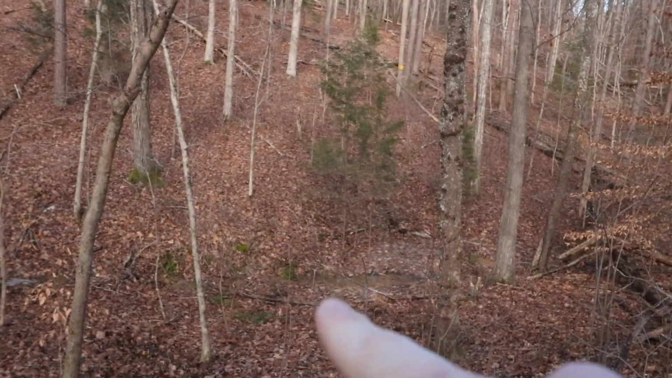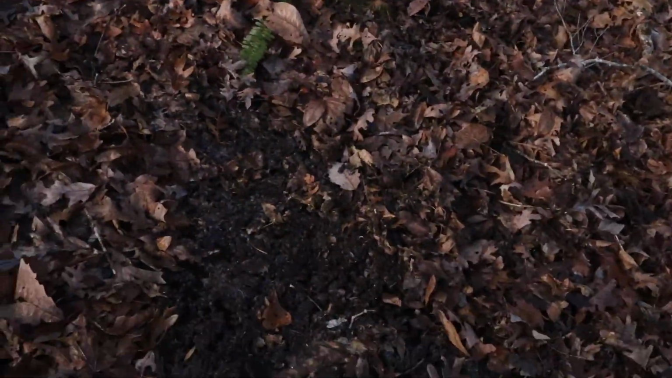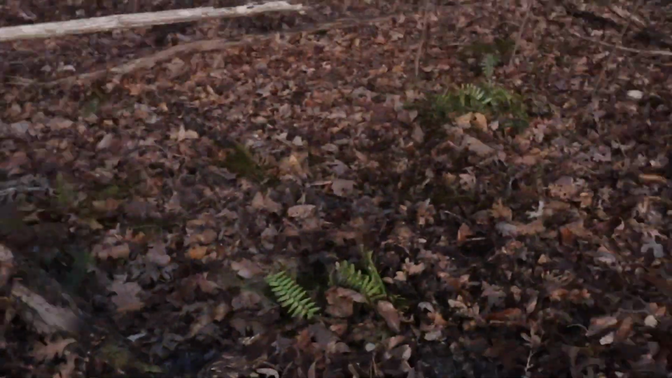Right there. There's all this stuff. So I haven't even got in that far yet. I'm already seeing buck sign. I'm a little cold. Got to keep walking. But I don't think that's turkeys. That's bugs. There's rubs all in here.